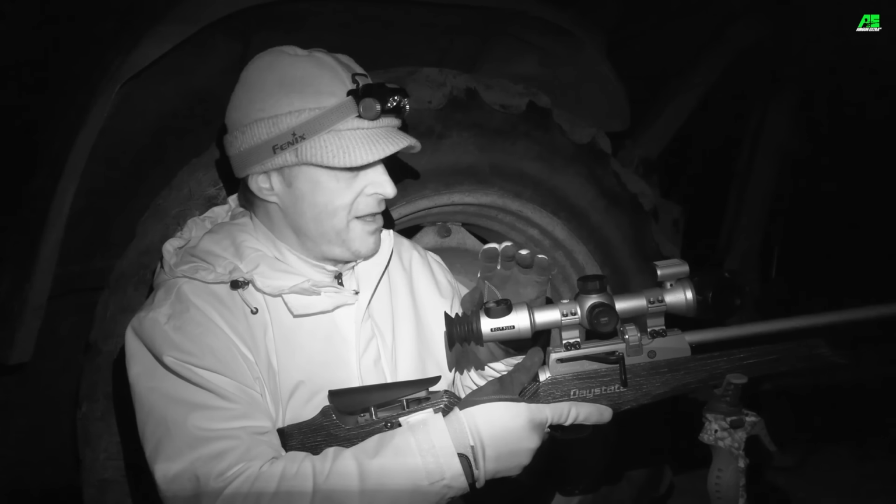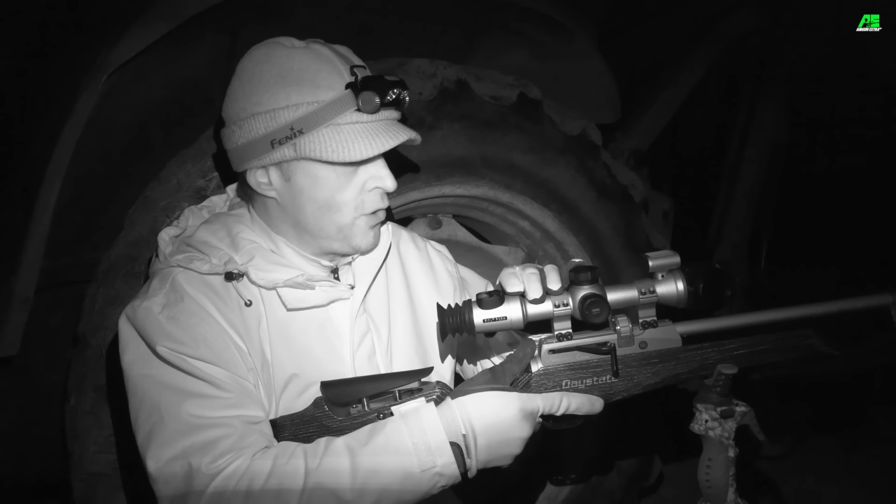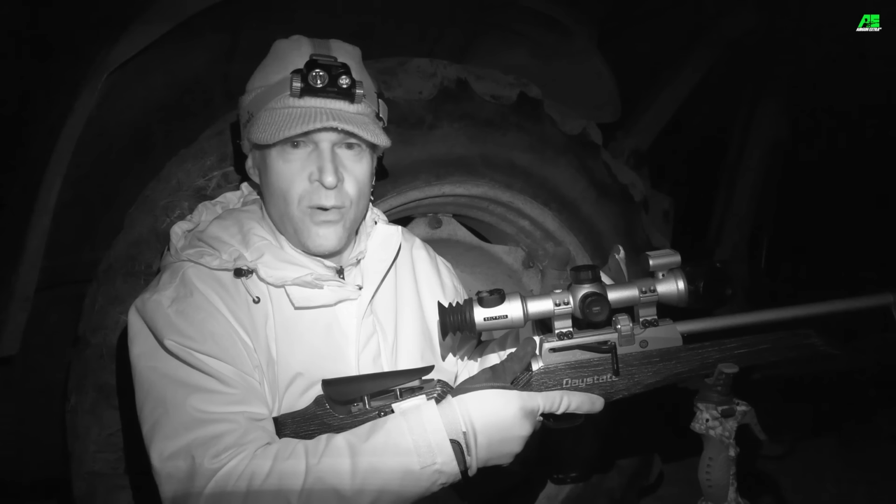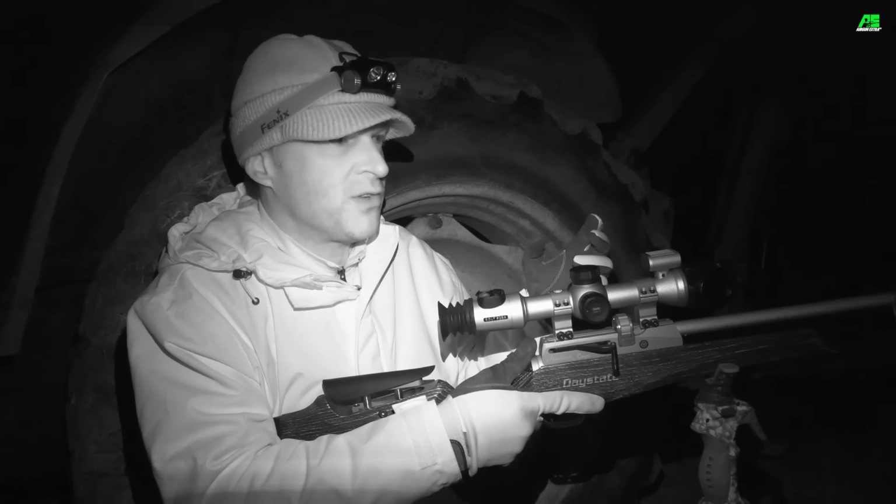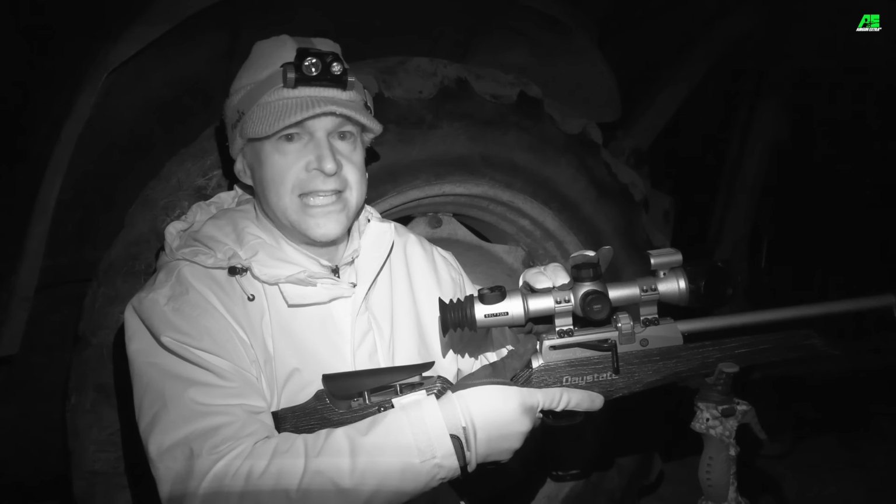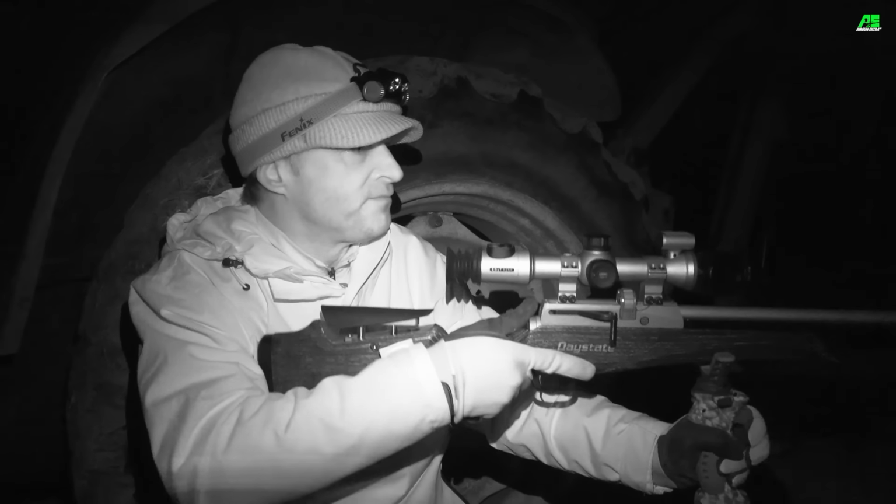In fact, another thing I've really noticed is the detail that I'm seeing through the Nocpix Bolt. Now, quite often with more affordable thermal, you can hardly tell one end of a rat from the other, and you literally have to wait for them to move to tell where their head is. But with this one, I'm getting a nice detailed view, and the result is a nice, precise shot placement.